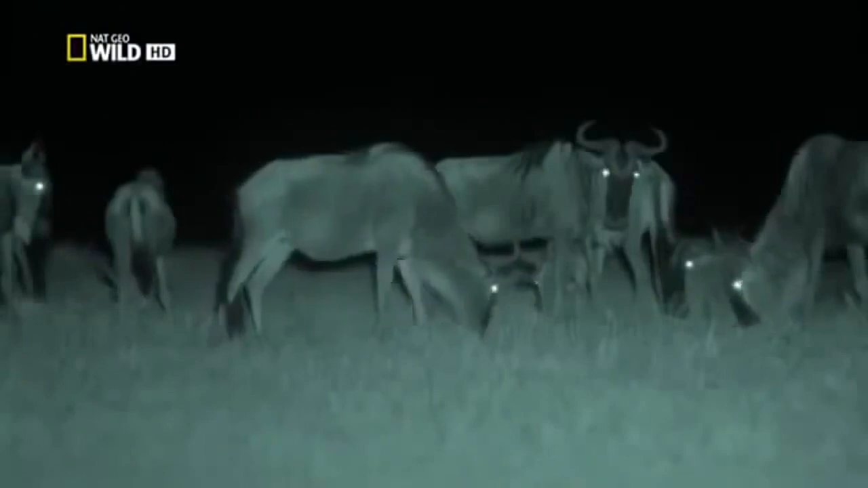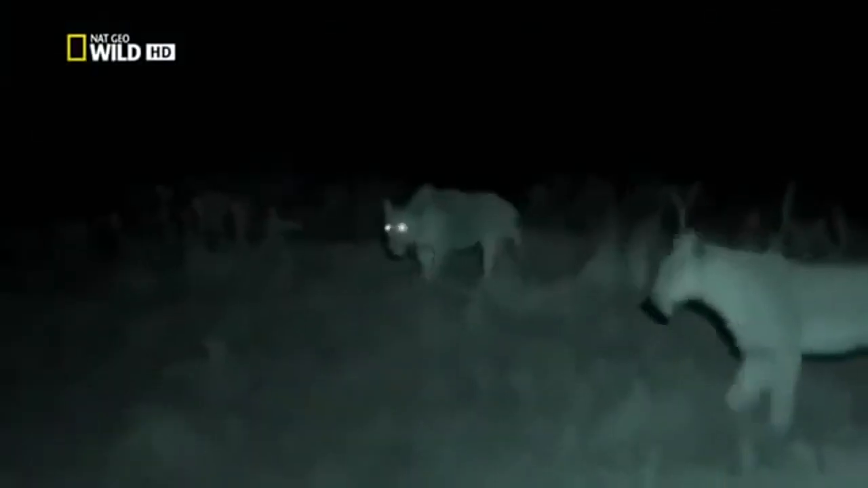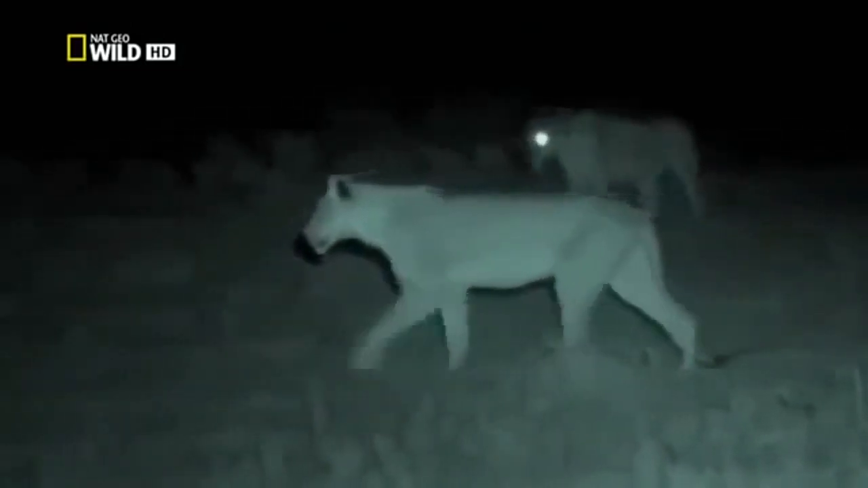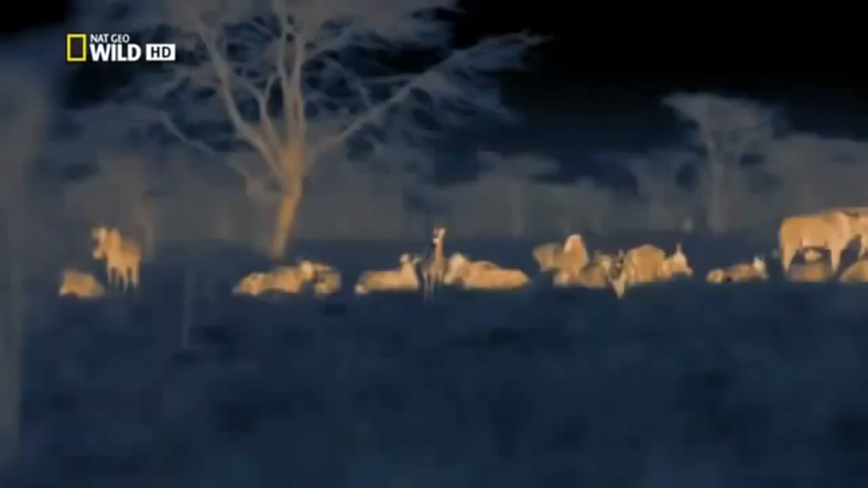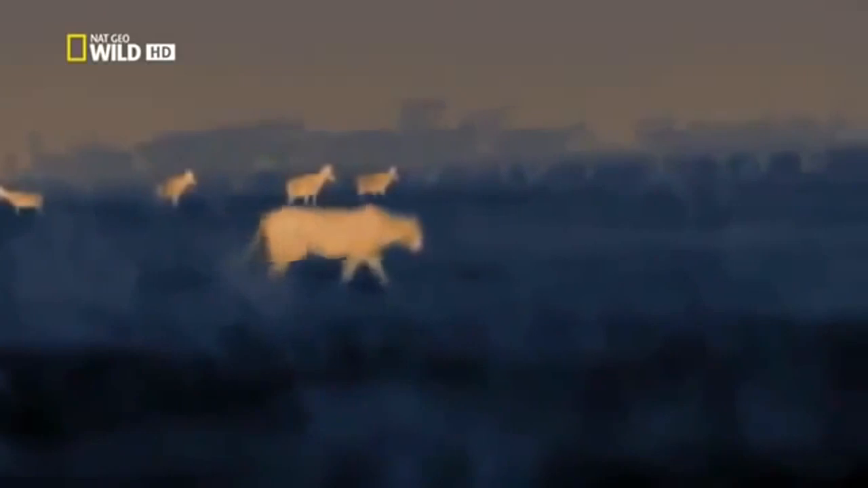The sound of grass being uprooted indicates grazing animals nearby. Scent on the breeze gives the lioness an idea of how many animals are there, and what kind. Wildebeest, impala, and topi are all potential meals. These 2 are a well-honed team. One is normally a chaser, and the other usually does the catching.